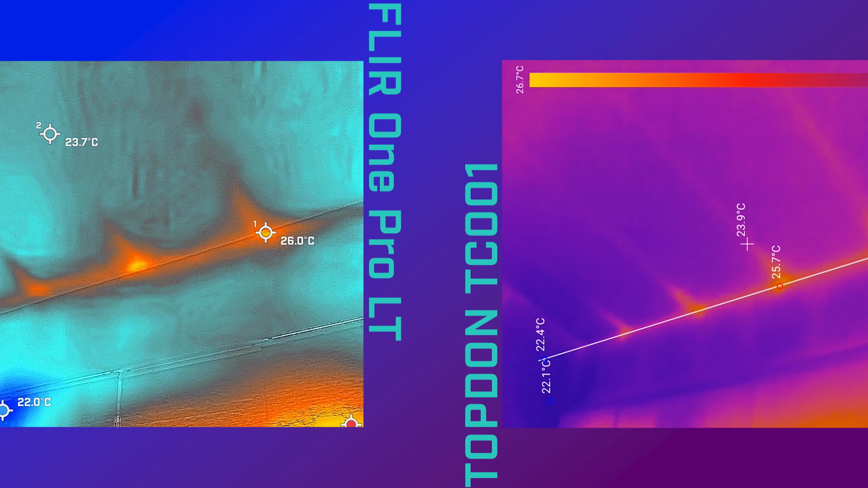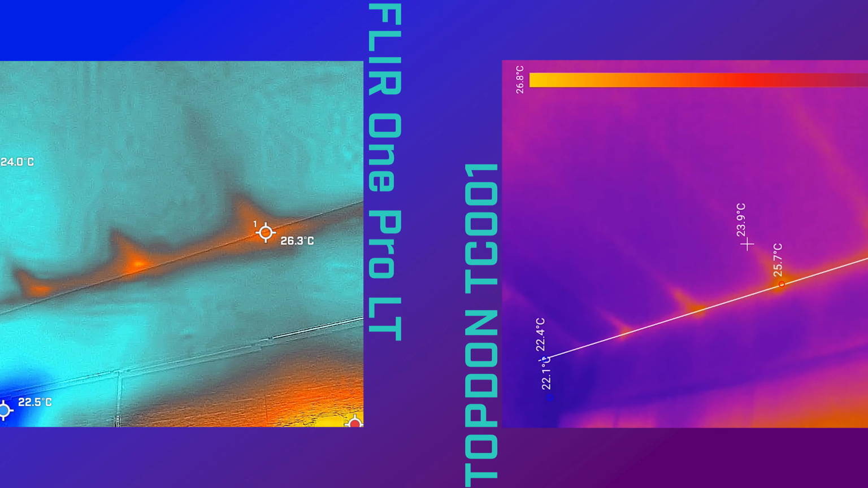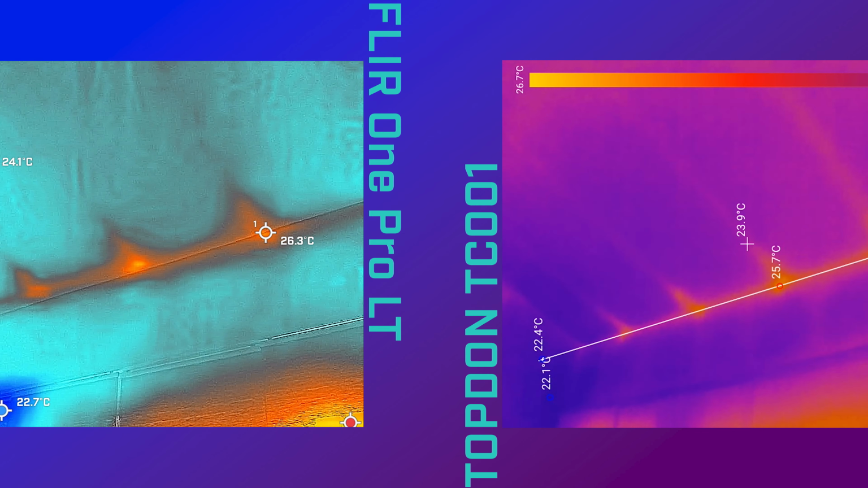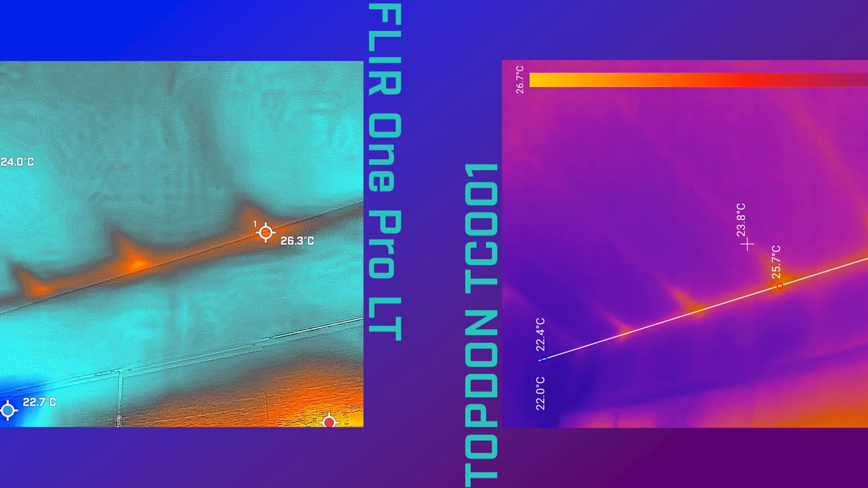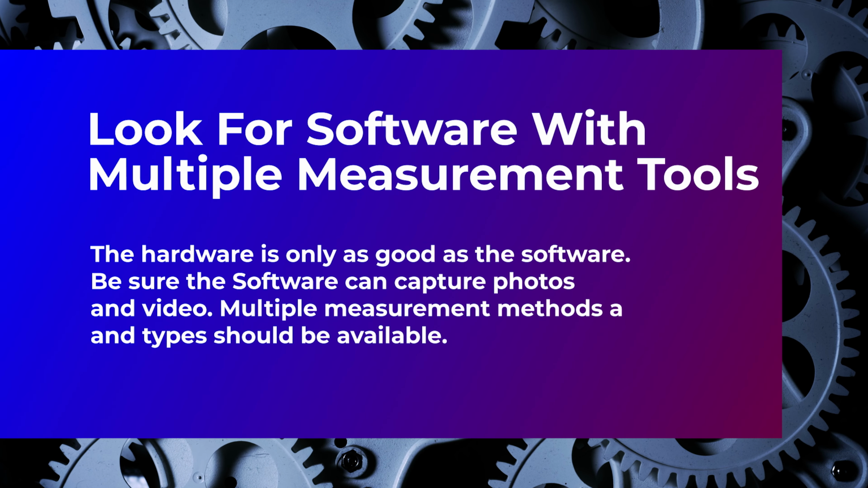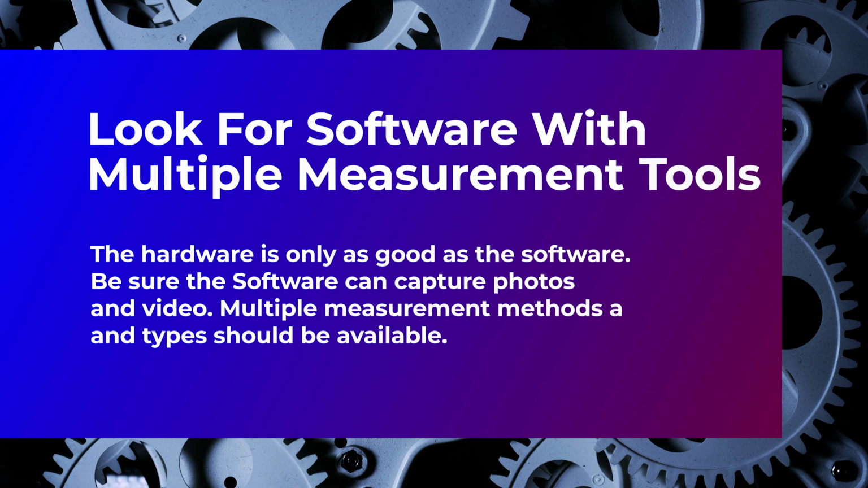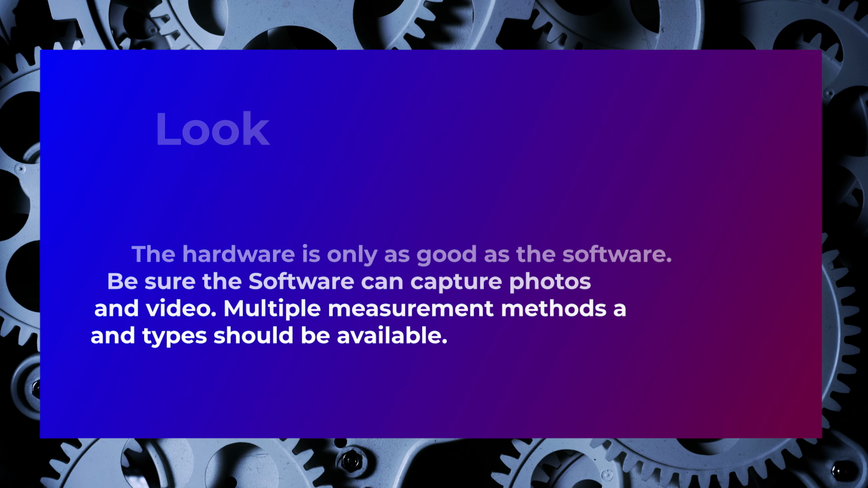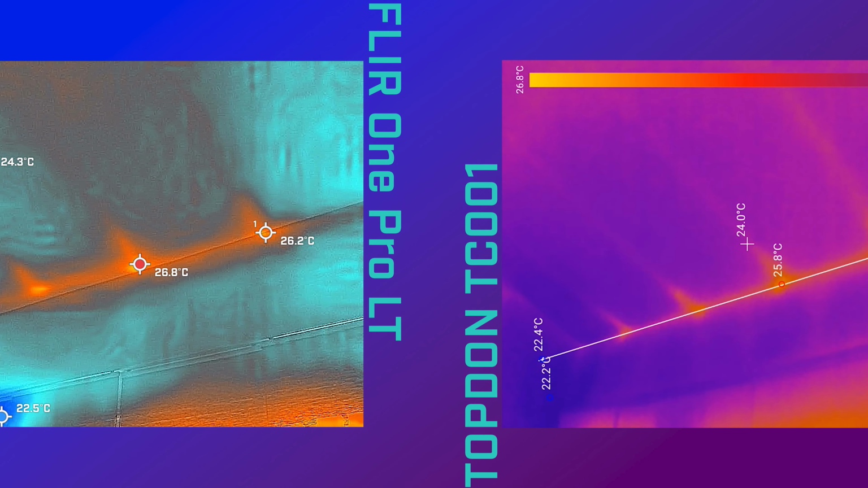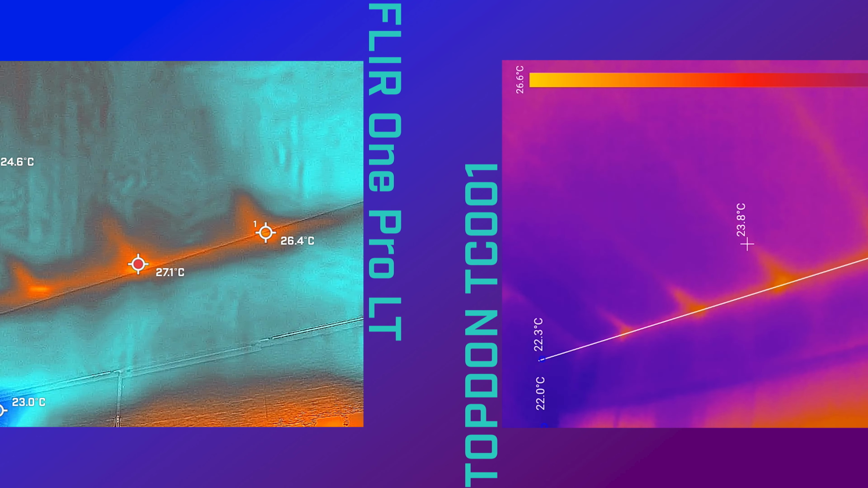Another great use of a thermal imager is your ceiling. You can see if your insulation is performing well, and the only thing that we see here are the studs, and that's because it's transferring that thermal energy all the way across and not insulated, which is really kind of a neat effect. The TopDon does have some better tools in its software to be able to mark the different areas that you're going to test, and you can see this line that I've drawn here through the corner of the joint between the roof and the wall, and it's very easy to see where those temperatures are.